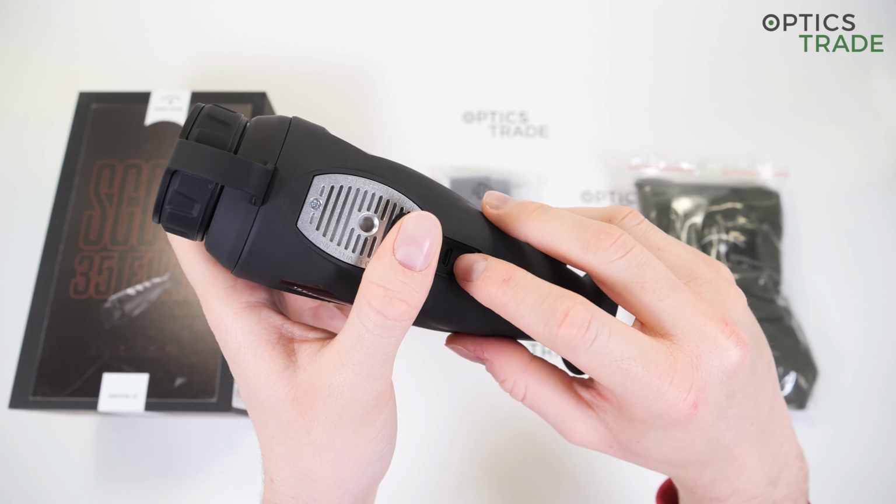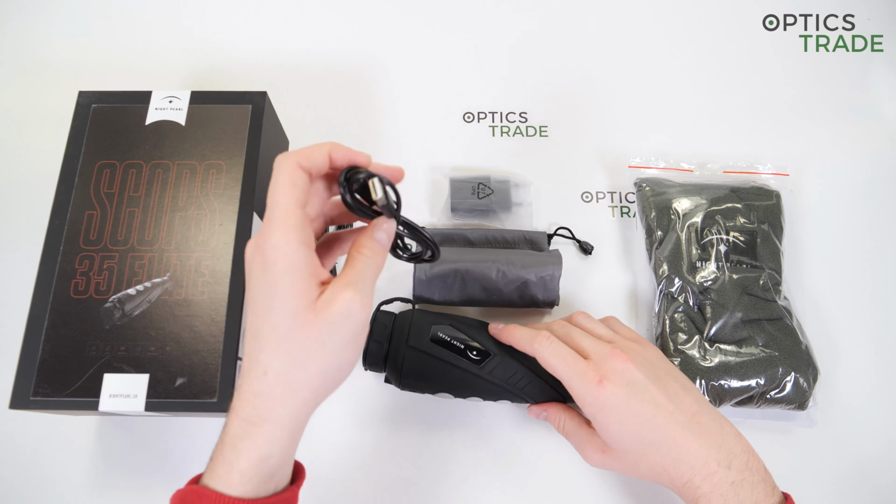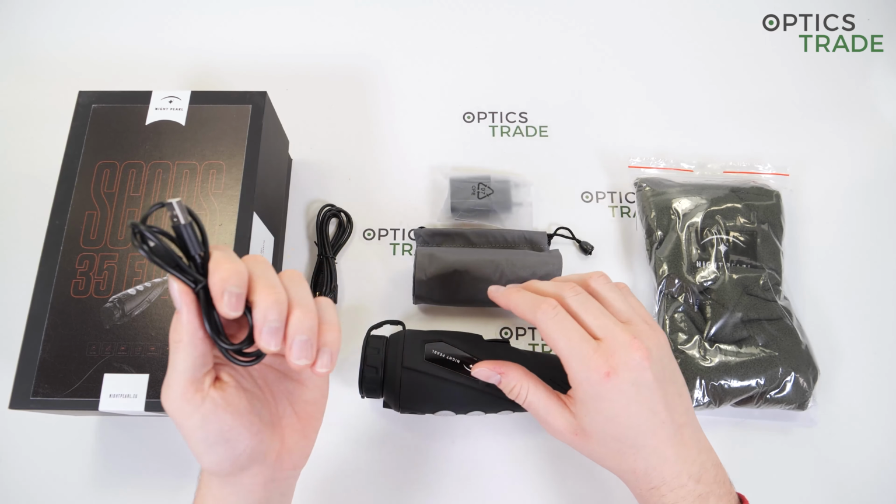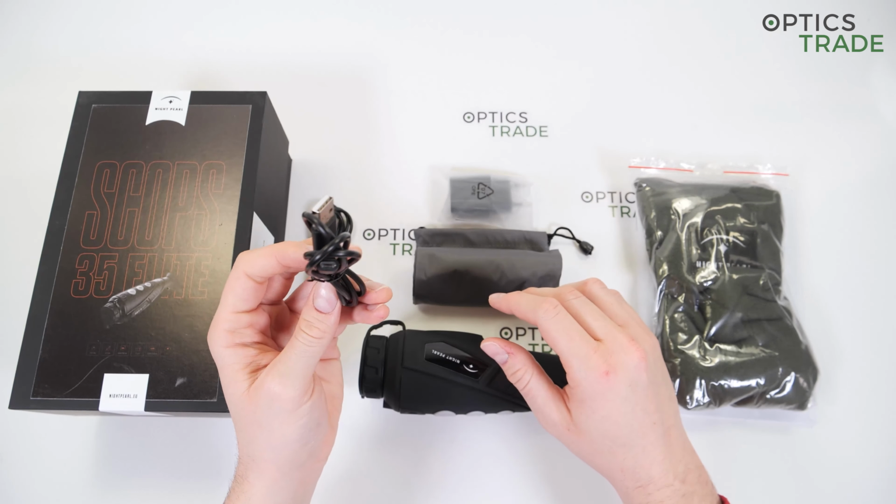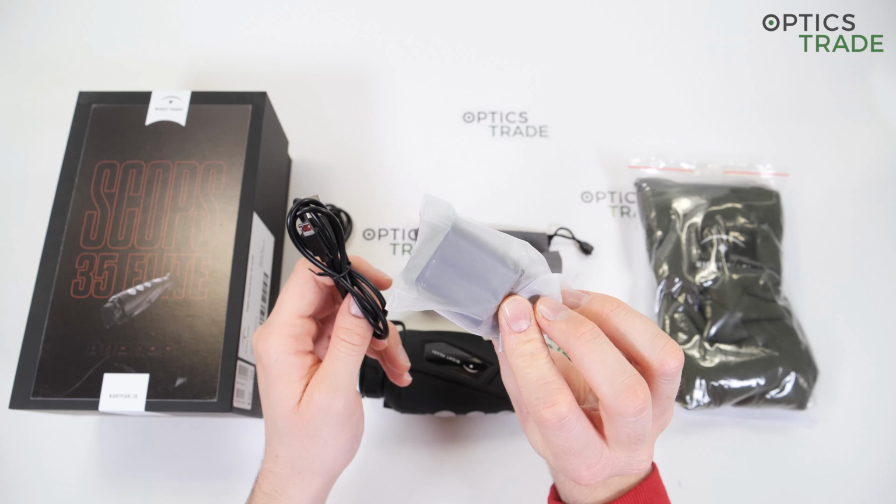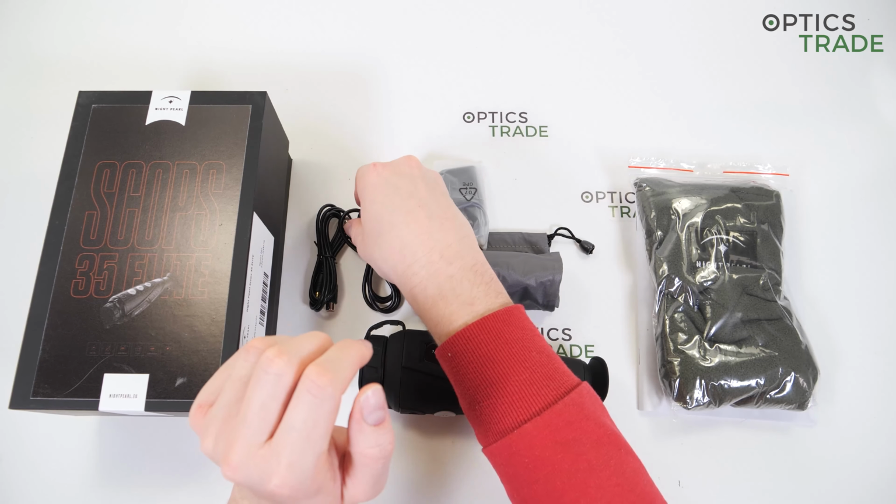Next to the heatsink and the thread, we have two ports. The first one is micro USB and the second is a video out. One of the cables that is included is, of course, micro USB, for charging and exporting data. If you want to charge the device, you just connect it to an external power source, such as a power bank, a computer, or simply this power adapter, which is included in the box. Charge it at home or anywhere else.